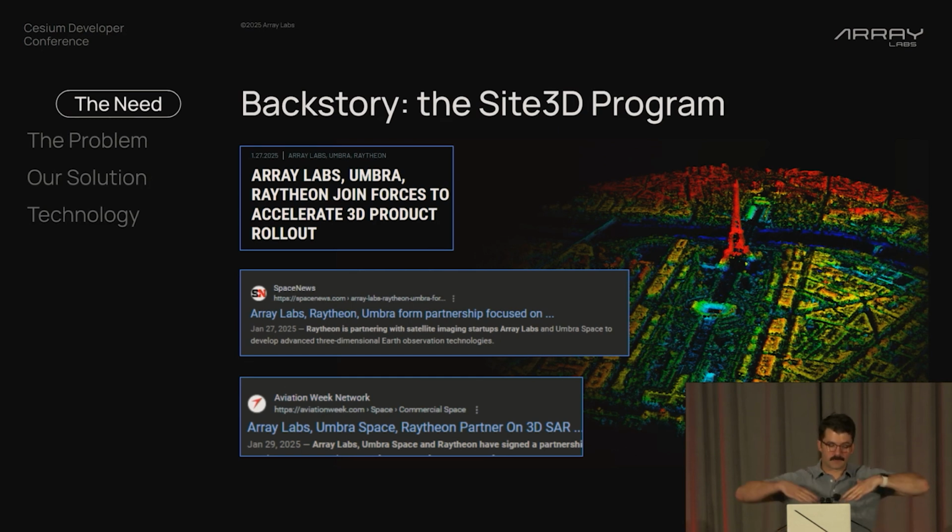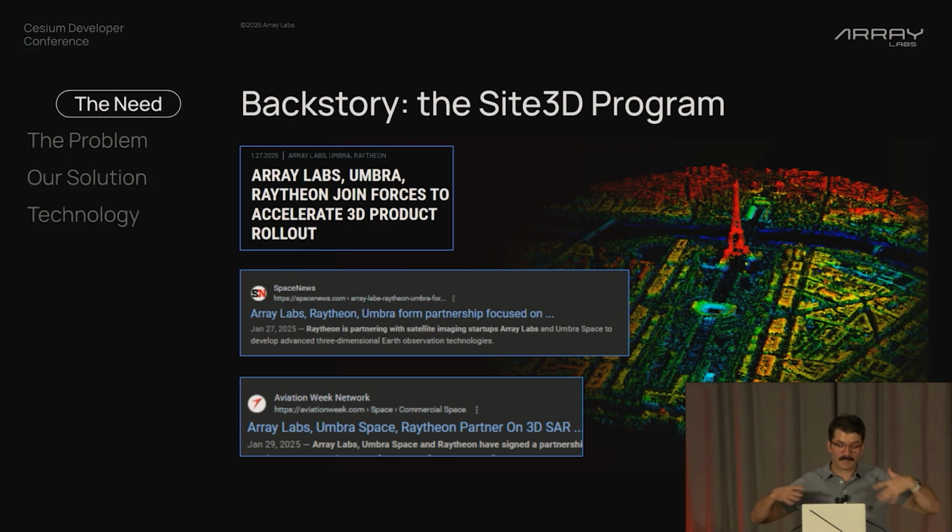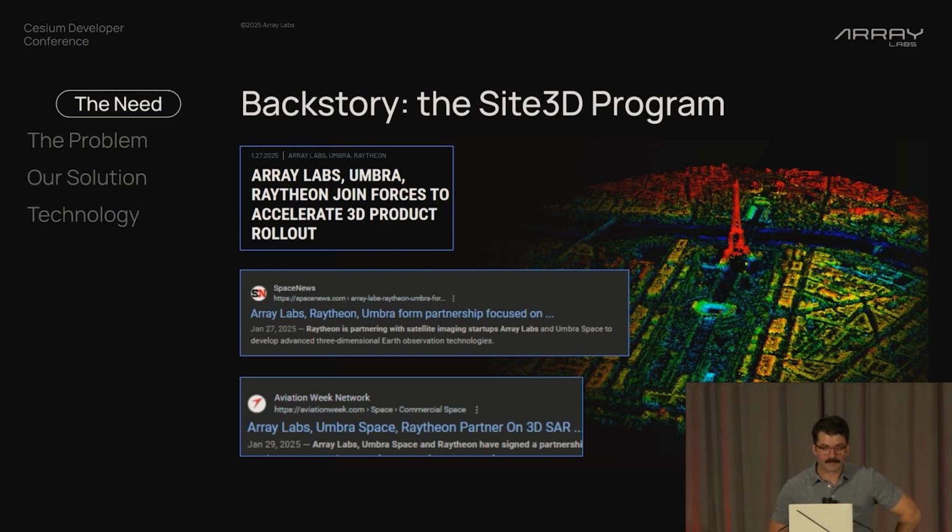That being said, the two critical inputs for us are realizing and simulating the same optimal collection geometry that we can get with our satellites, as well as the algorithmic techniques.